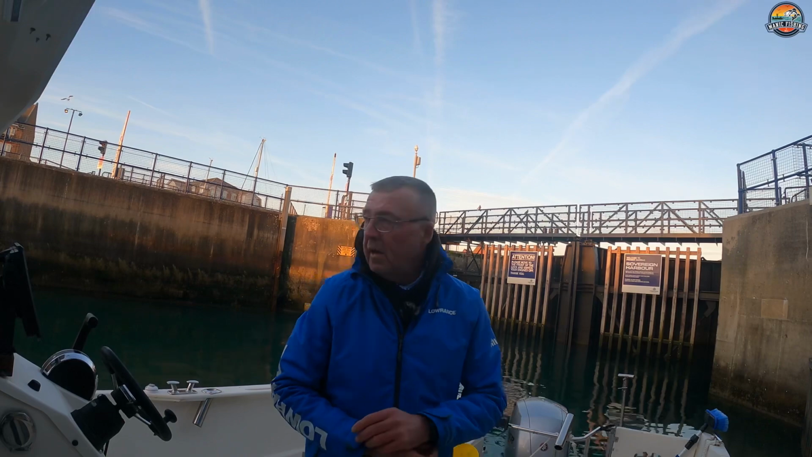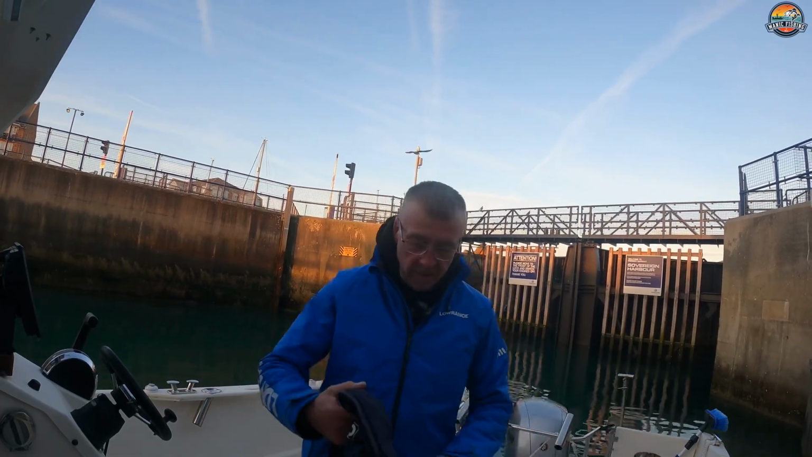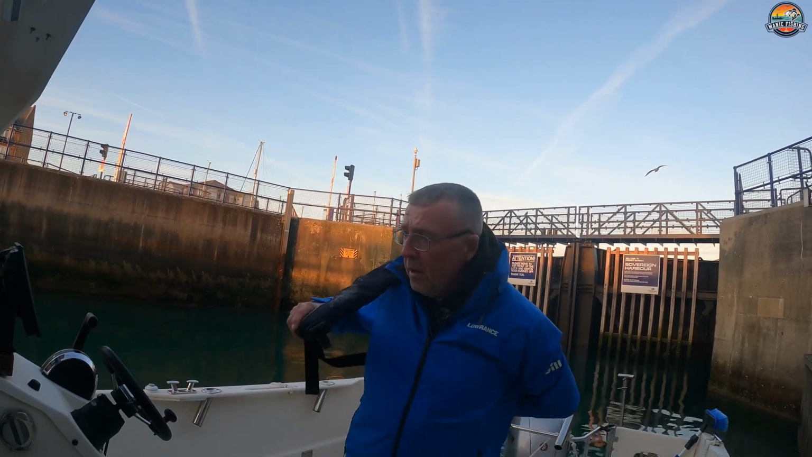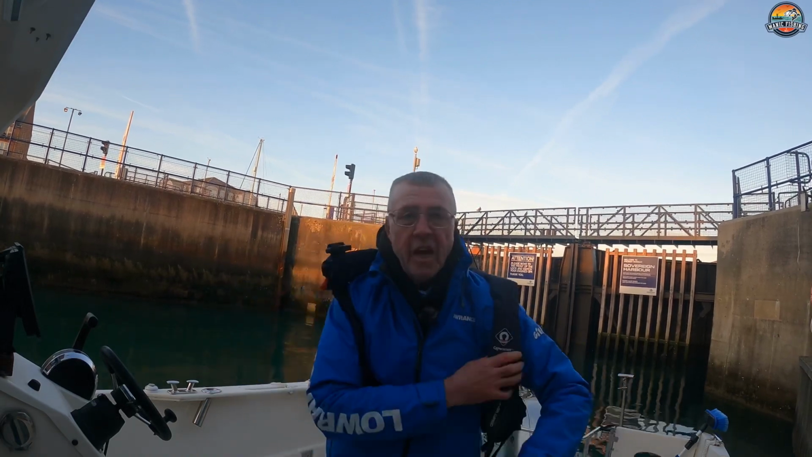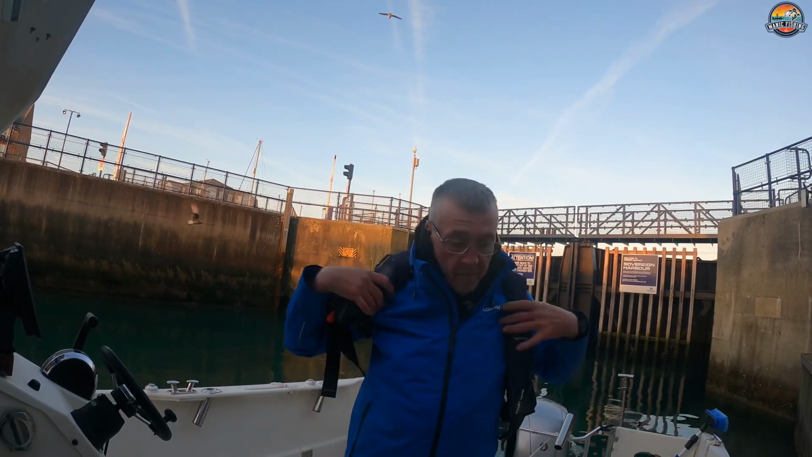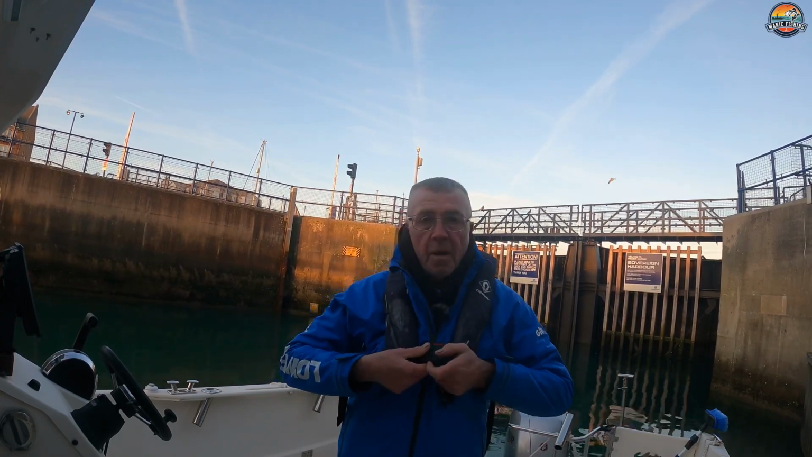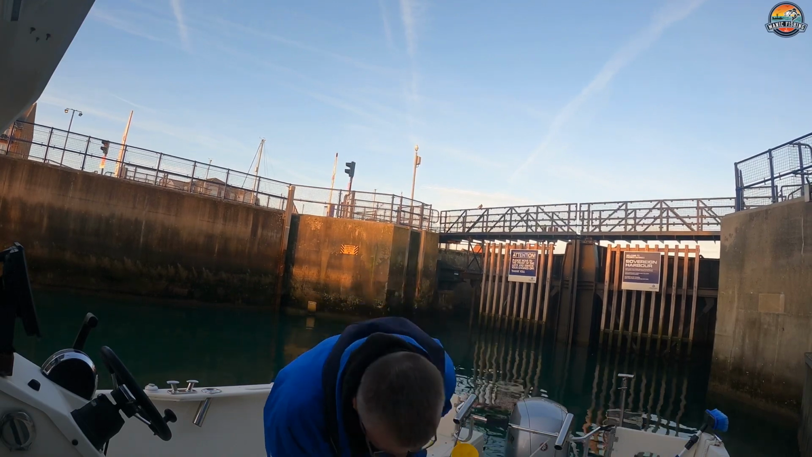Okay, I'm in the lock now. I had a little bit of a mishap coming in here, not my finest landing, but there you go, I'm still here. Now I'm going to go out under Beachy Head, I think, today, and I'm going to try this transducer. I may flick onto a reef just to see what images I get from it, but I may well chuck a line in.